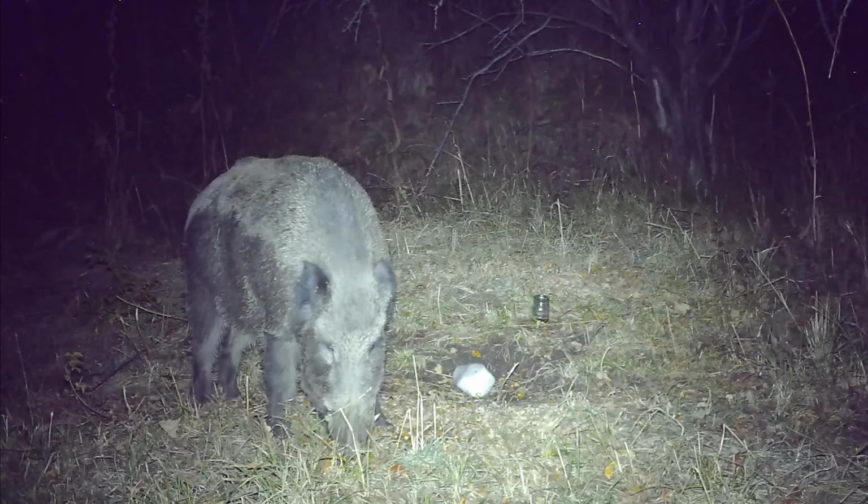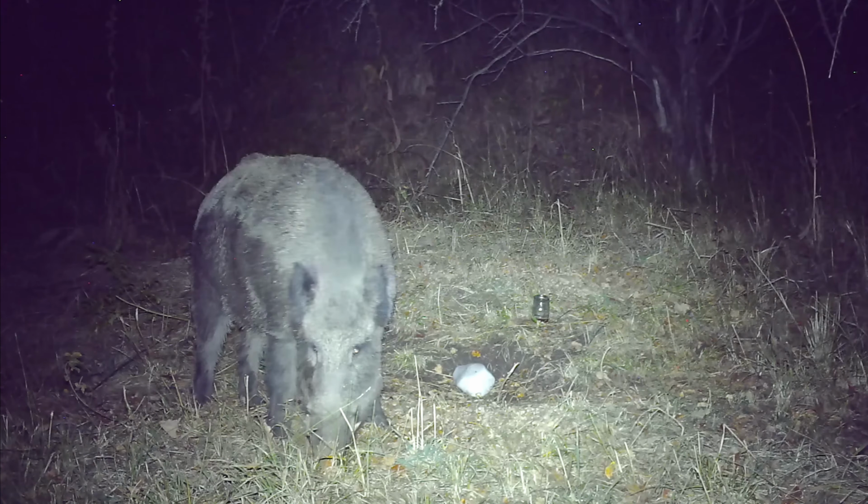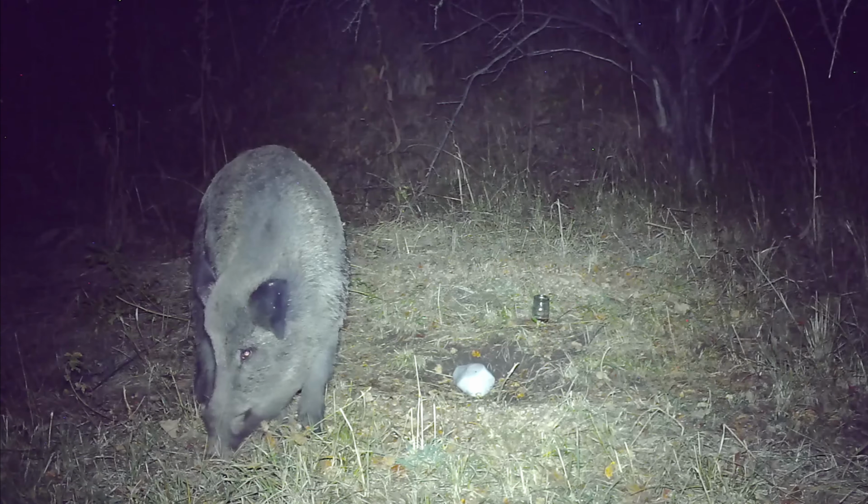The camera's right there, but no bear yet. Maybe he won't come at all this year. Only that same old boar showed up again. Still only interested in acorns. He completely ignored the honey jar. Maybe the honey was wrong somehow?